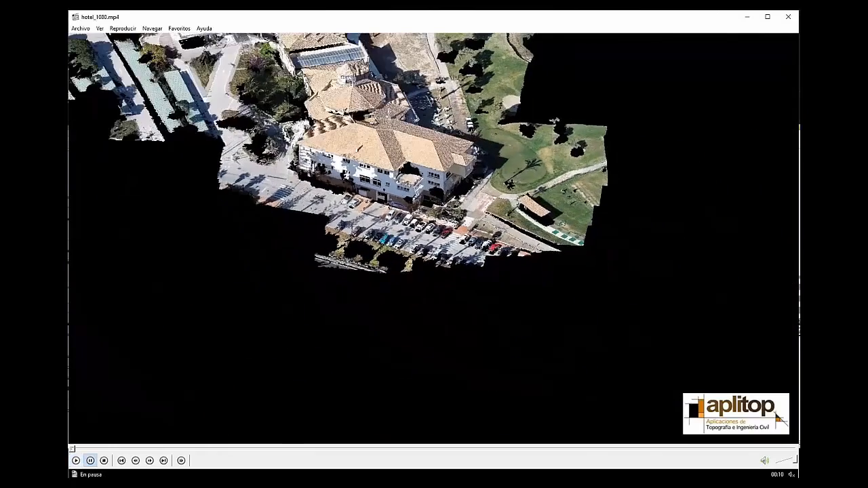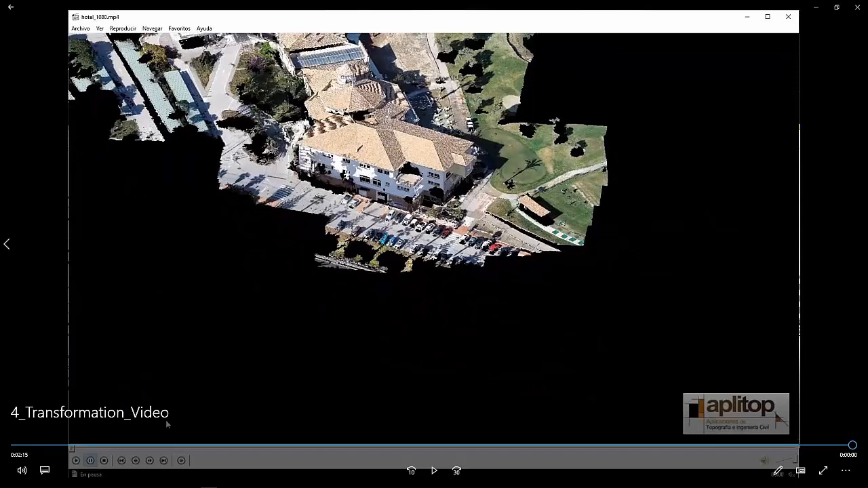We can set different options like speed or frame rate, and add more waypoints or whatever. We can go back and change the options if the resulting video is not okay.